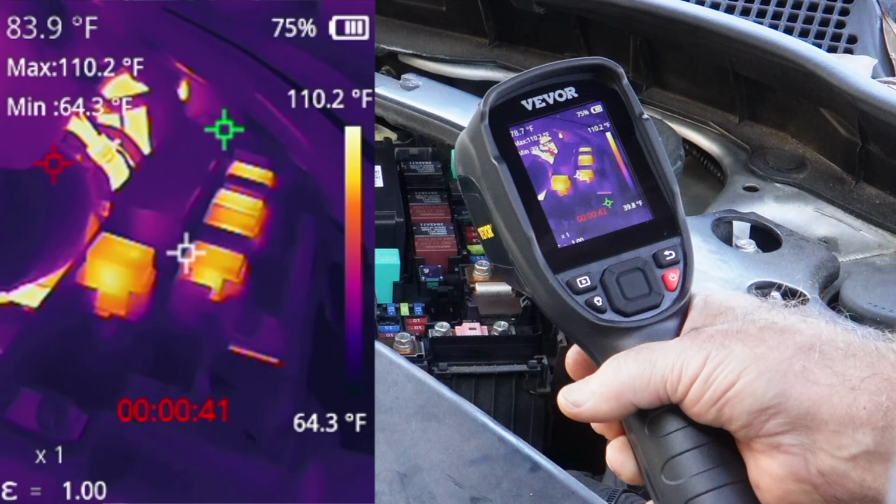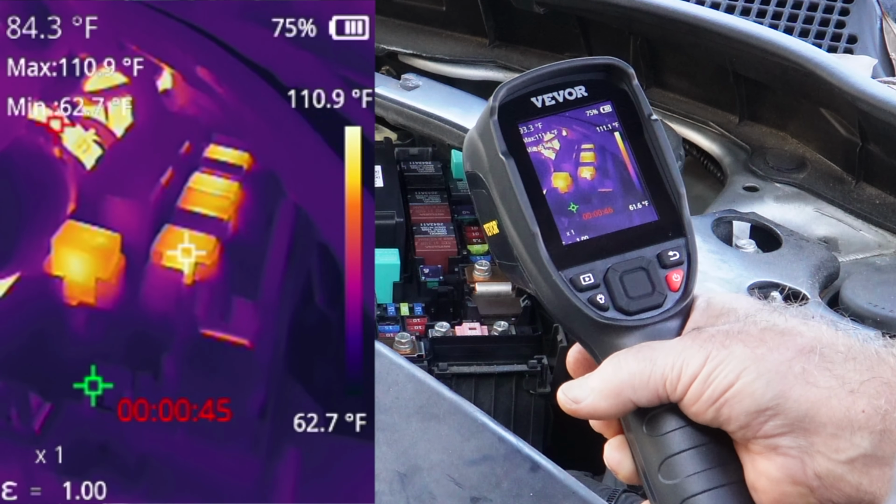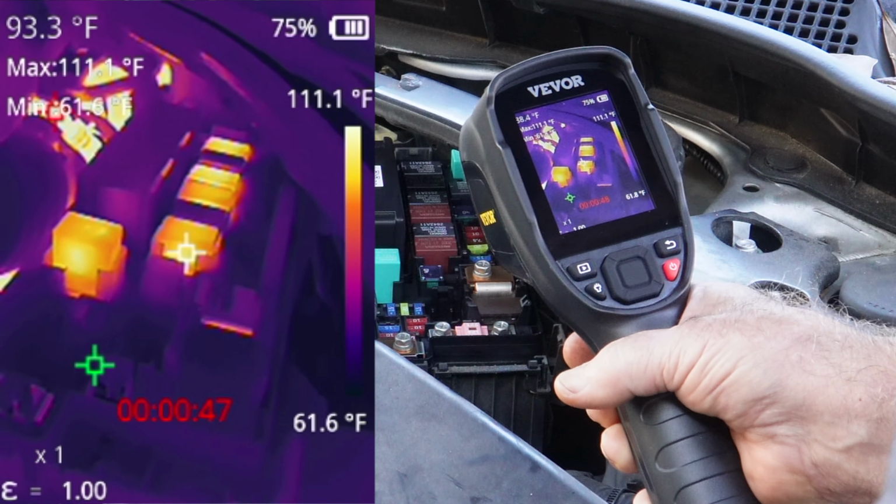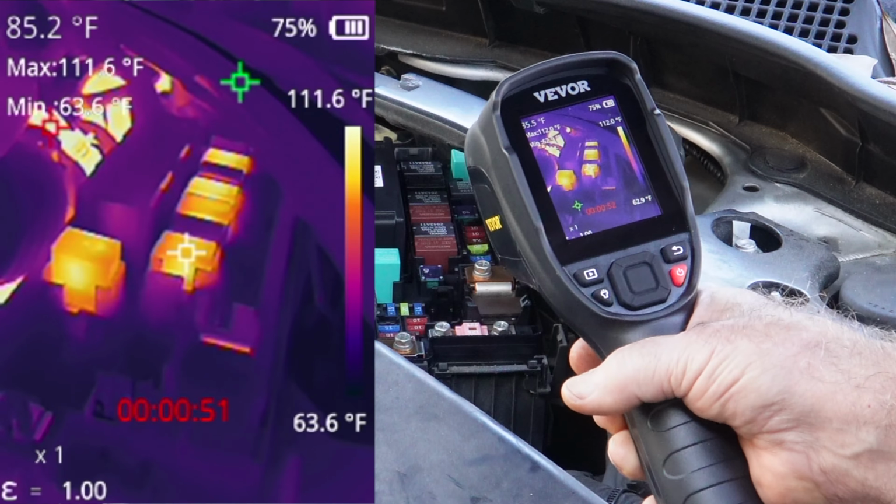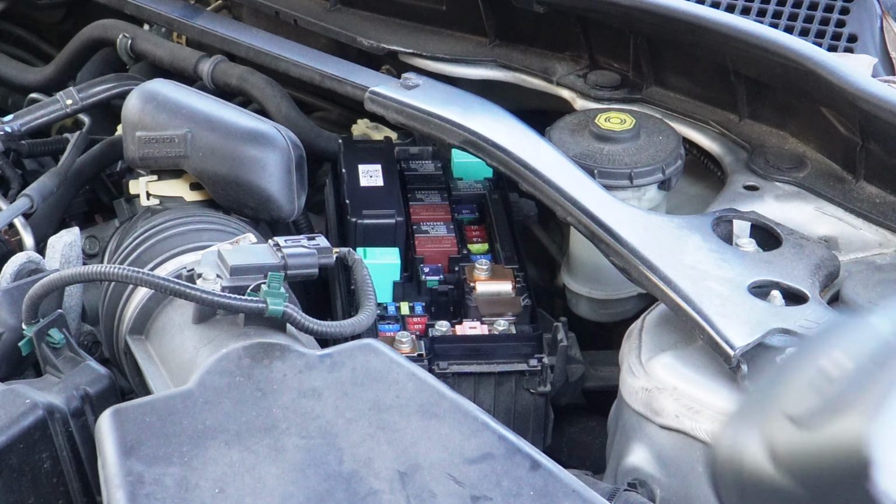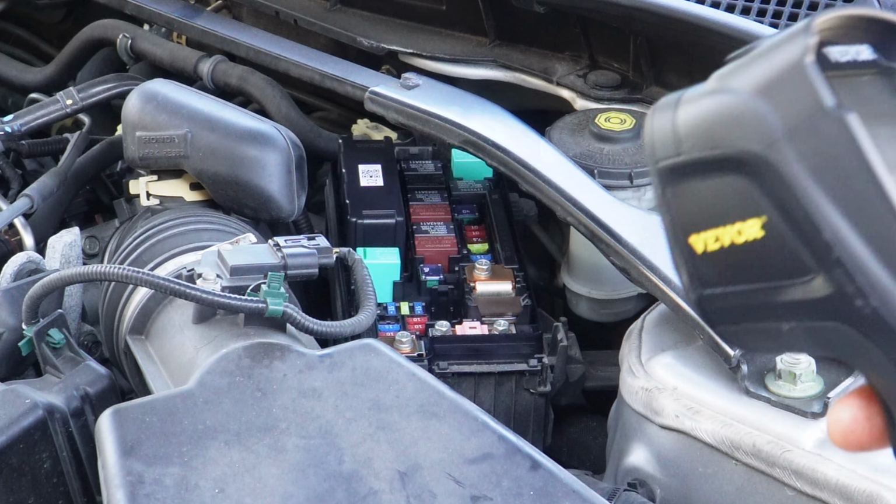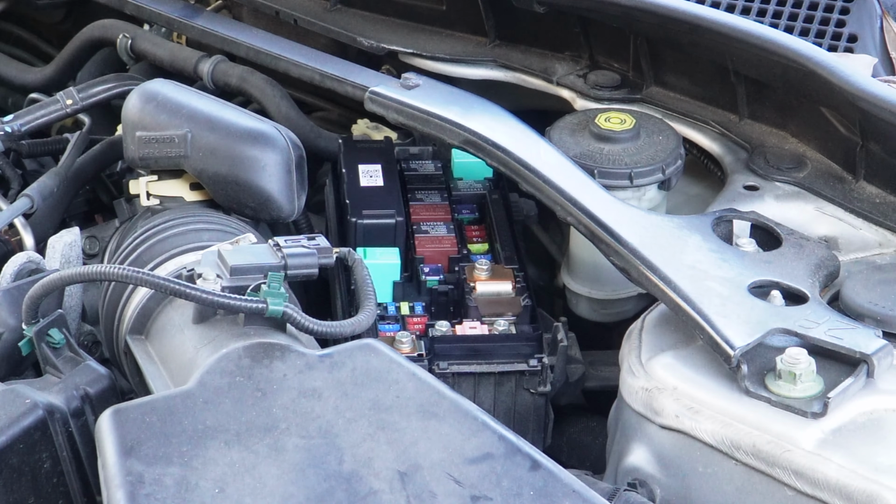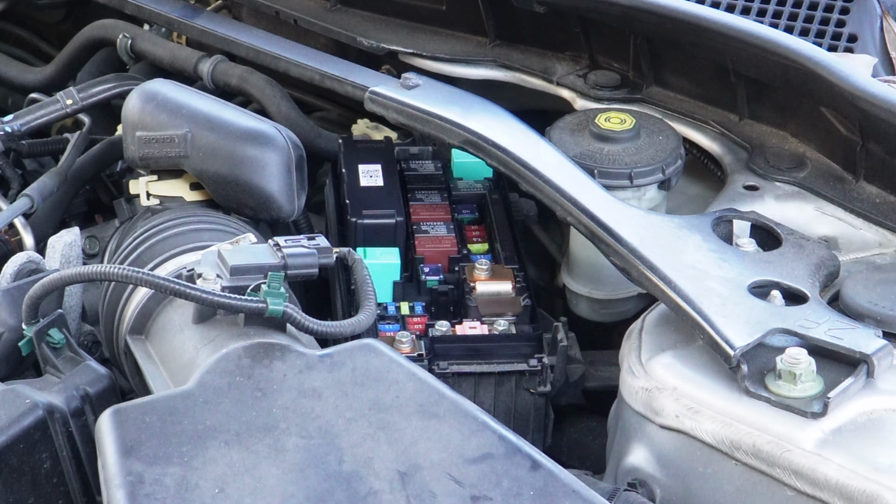So using this to find a parasitic draw makes life so much easier. And trust me, every circuit is going to have some sort of a relay. Seems to be really good on battery life too. I've been playing around with this thing for a while, and it's still got 75% power on it. And I don't mean today, I mean since I've had it. I've had this thing for close to a month.